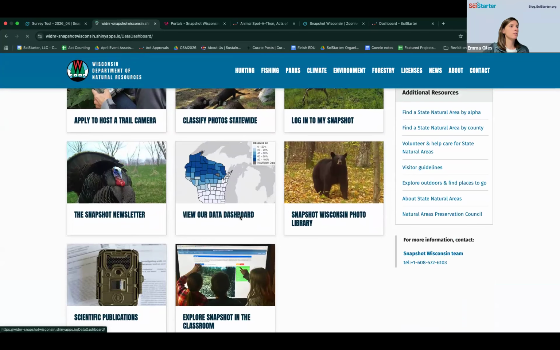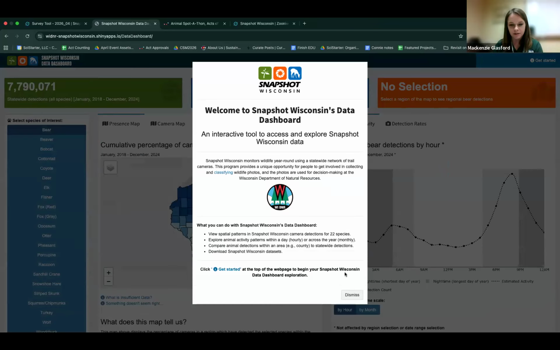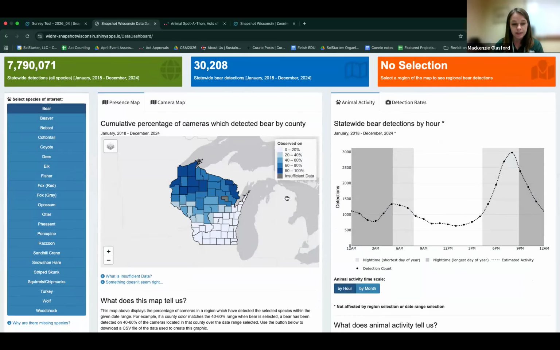Loading. Okay, that's just an introduction. But the data dashboard is a way to visualize the data that comes from the project. On the left-hand side, you'll get a list of 22 different Wisconsin wildlife species.